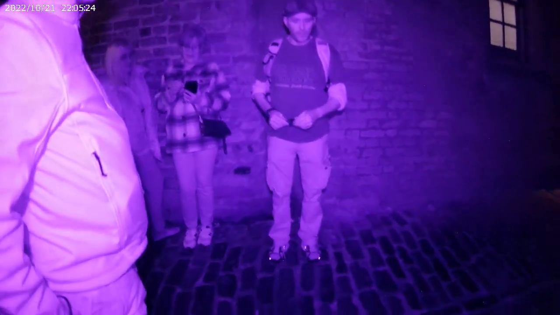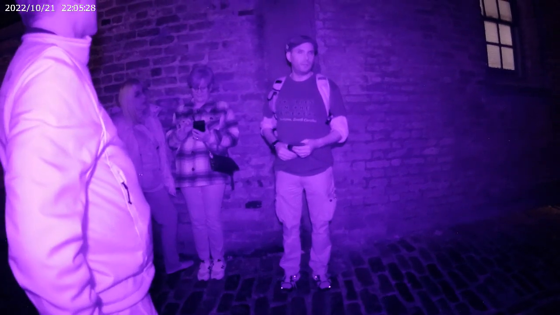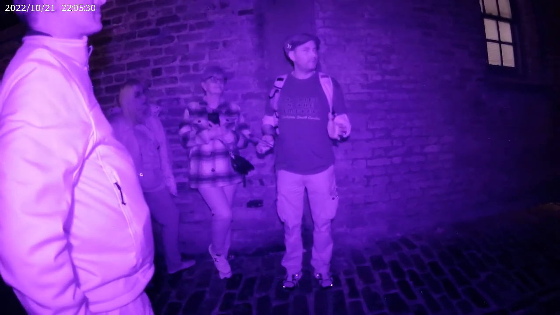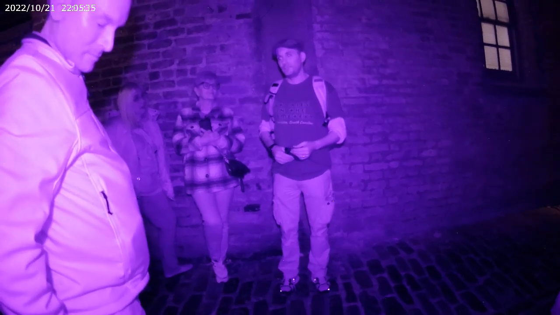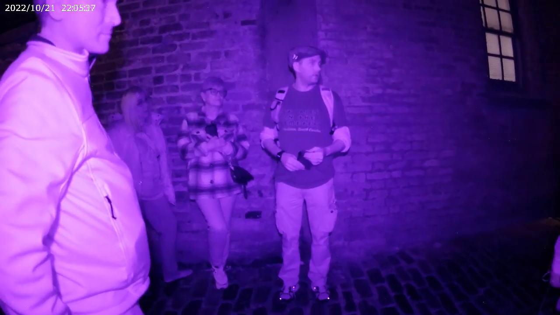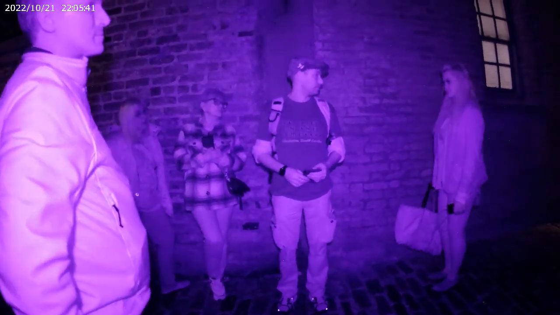Let me know if it goes above 6.5. Now, the other piece of this location, the reason why it's named Lodge Alley, is because the Freemasons had a Masonic lodge here. So at times, you guys will hear the term Illuminati on your spirit boxes as we're walking in, before you know anything about the Freemasons in this location.